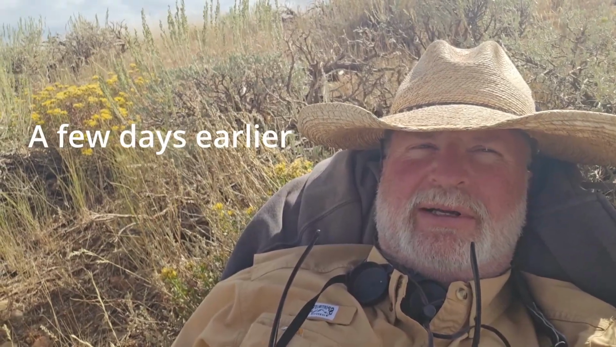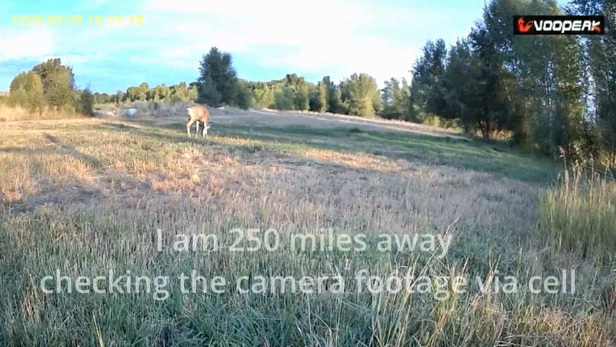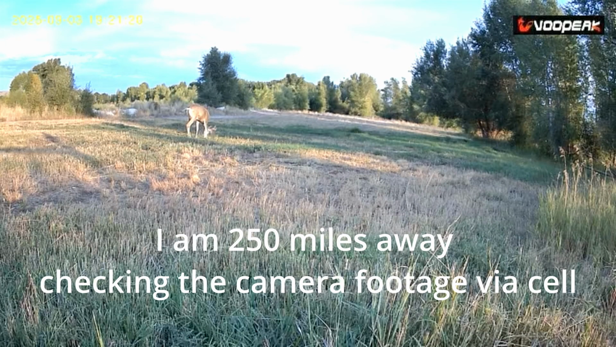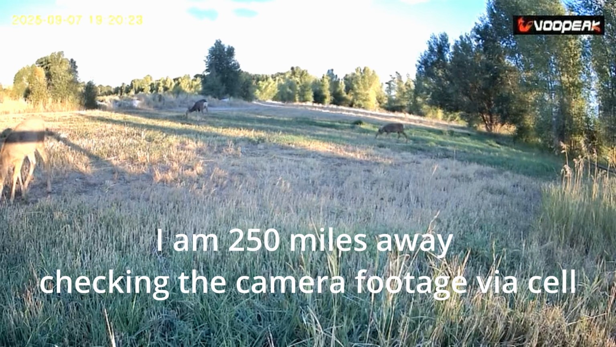You know what's really cool about these cellular cameras? I'm about 250 miles away from it right now on the top of a mountain in the middle of nowhere, and I'm checking it to see if any critters have been by. That's a pretty cool feature right there.